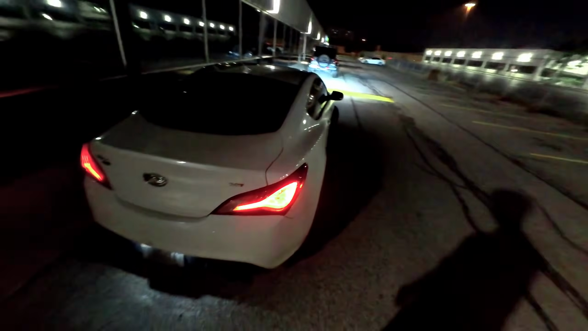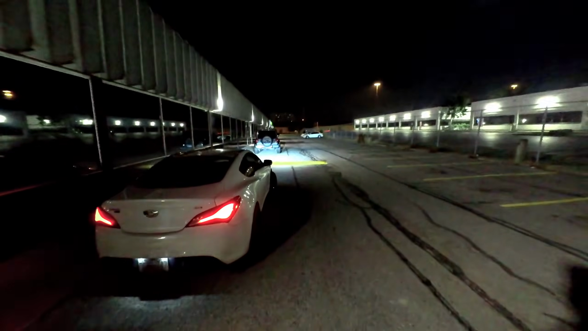There she is. We got some new exhaust tips right there. It's a 2.0 turbo. Looks clean. I don't think I need a car wash anytime soon.